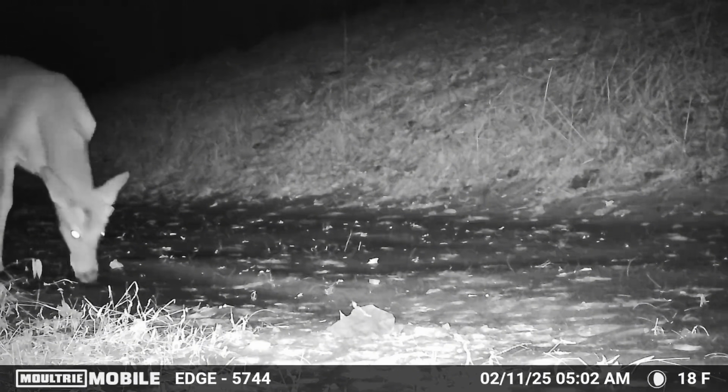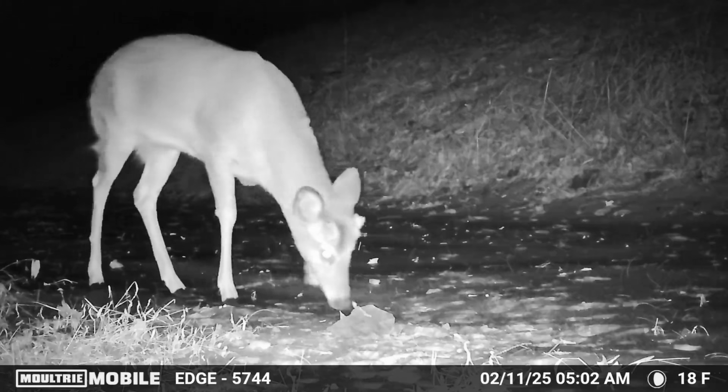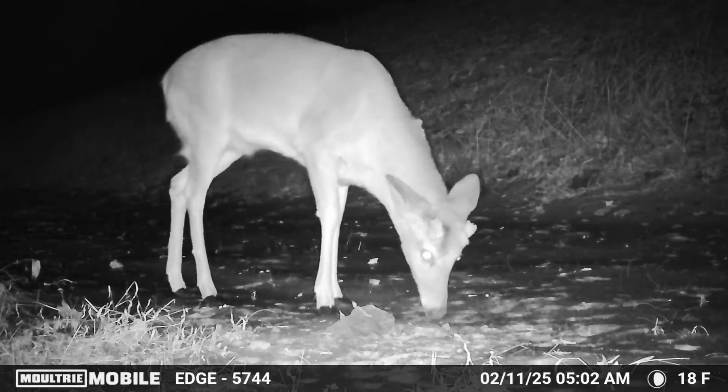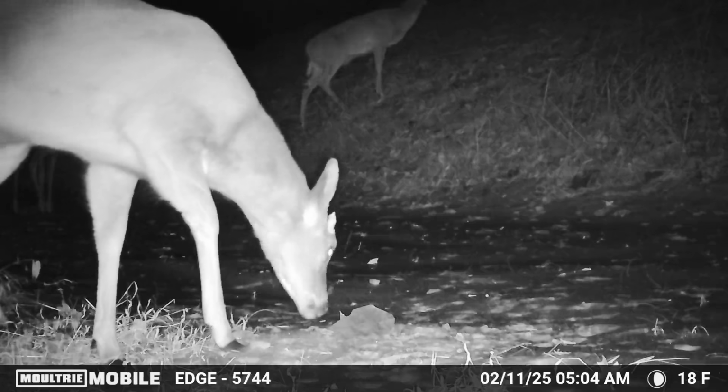I don't know if he's particularly there for the shrimp, but he can definitely smell something in the area. And if you look at his head there, it's definitely a buck, and it almost looks like he's got his velvet nubs coming through, but it's only February, early February, which is very odd for that time of year.